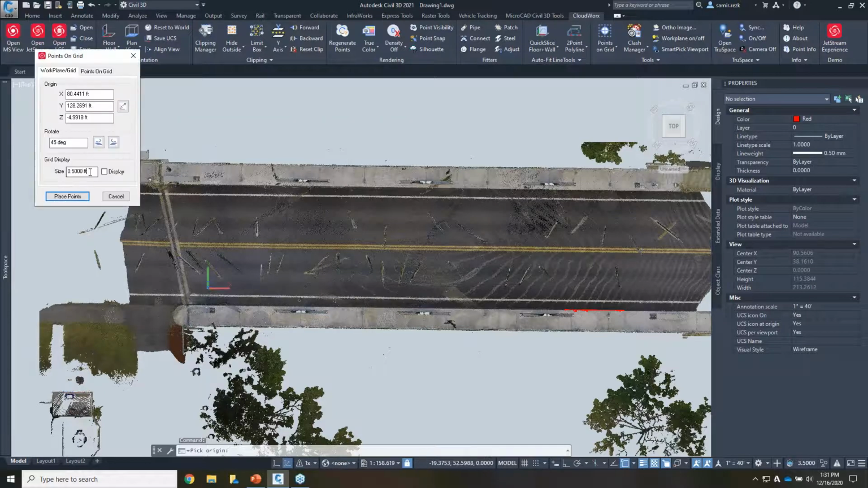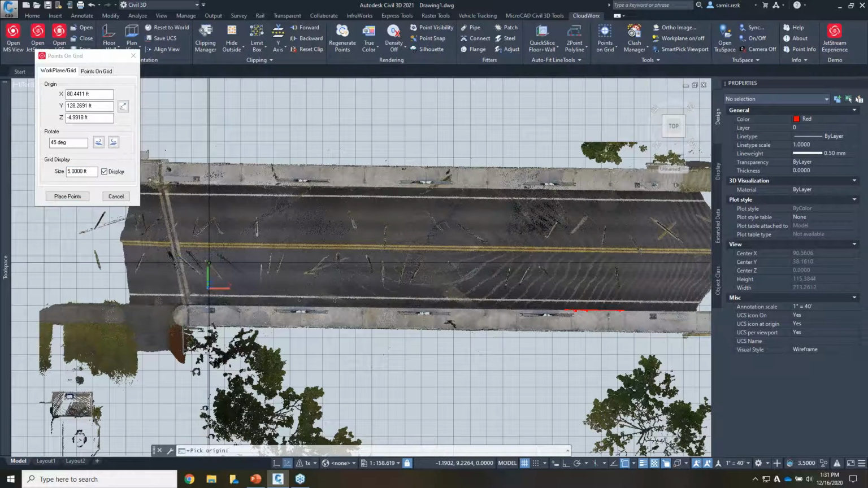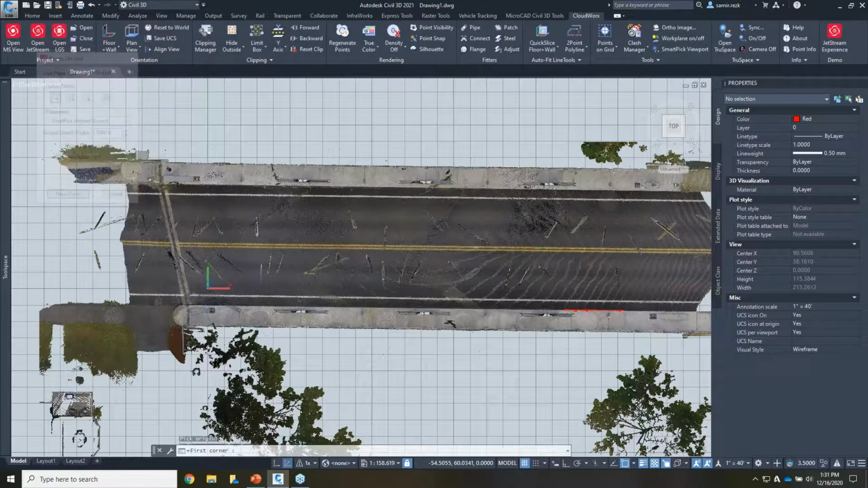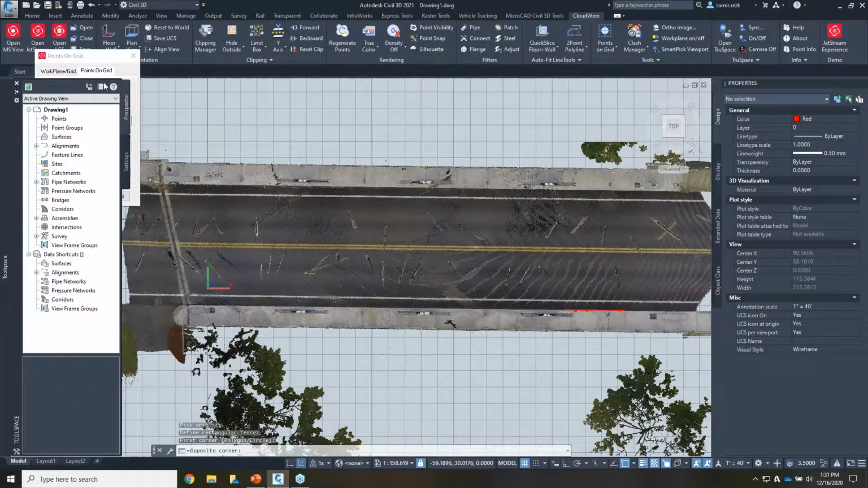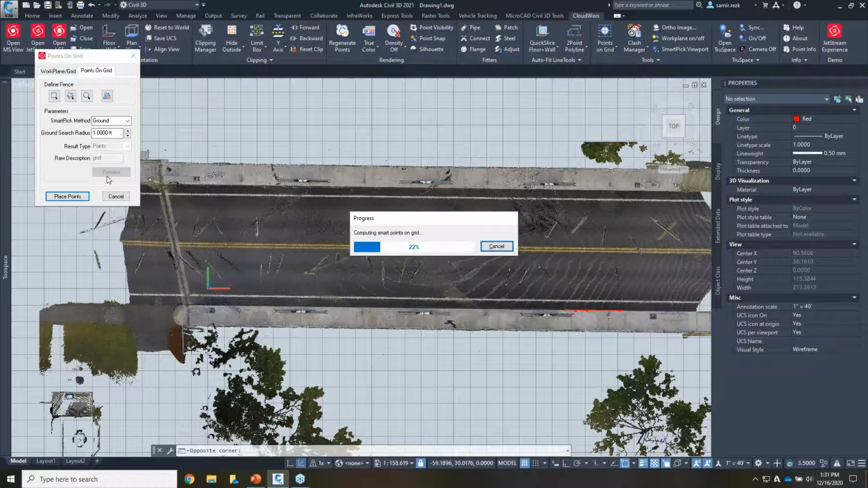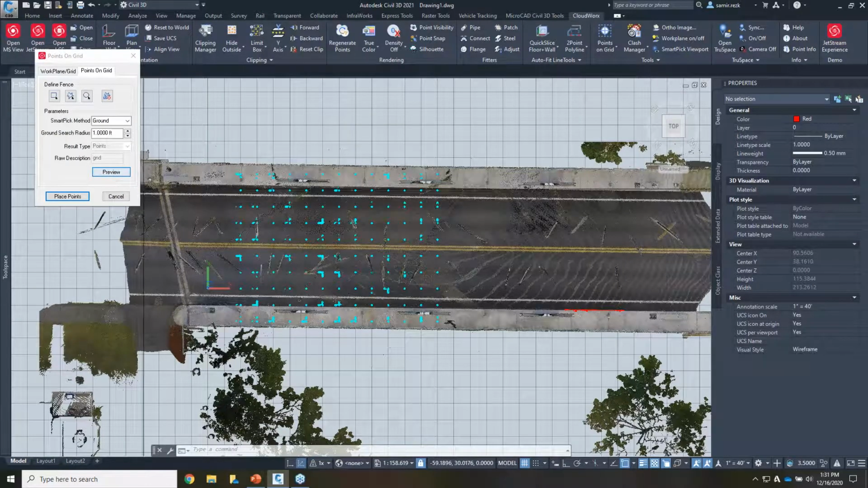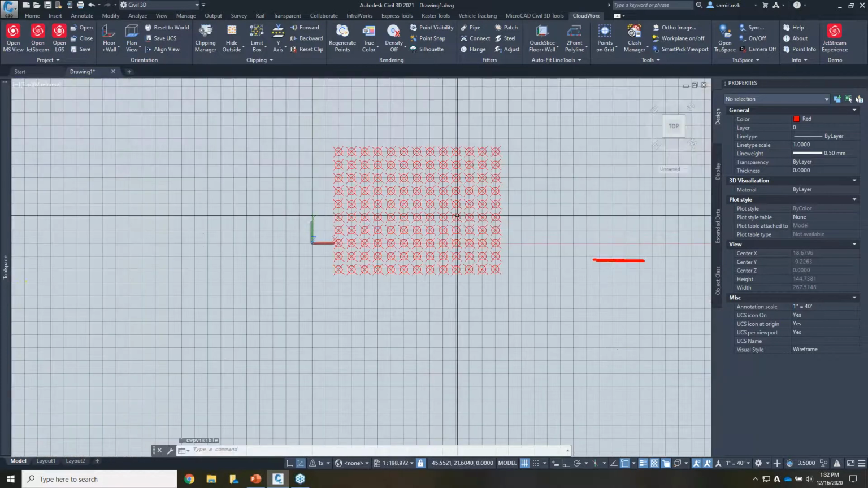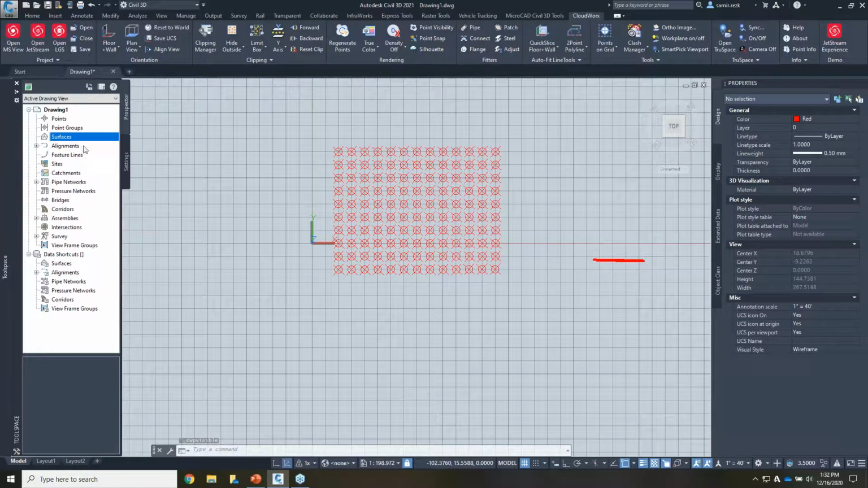So I'll put the grid here as maybe 5 feet. And then I'll say I want the classification of ground points. So I can use the classification to my advantage here. I didn't create a fence. Maybe I'll do a little box here. And let's preview the points. Now we have a couple of points, and I'm just going to place them. Now I have a whole bunch of points. Let's take the visibility off. Now I can use these points to create a Civil 3D surface.